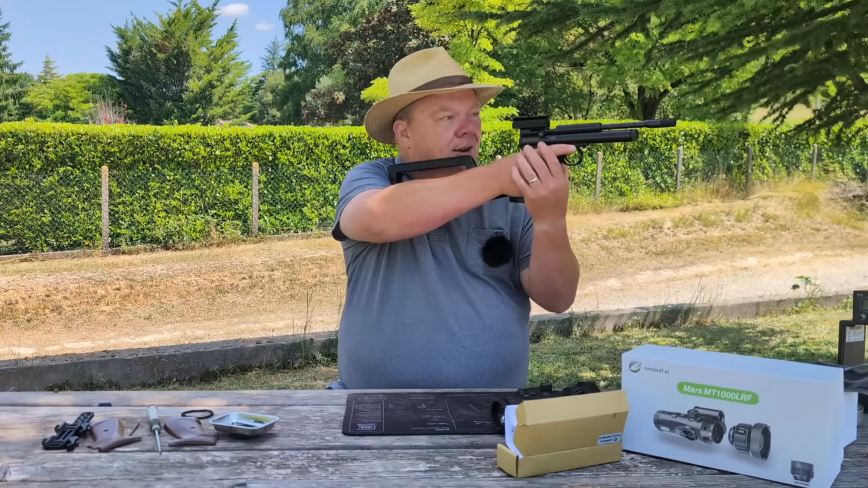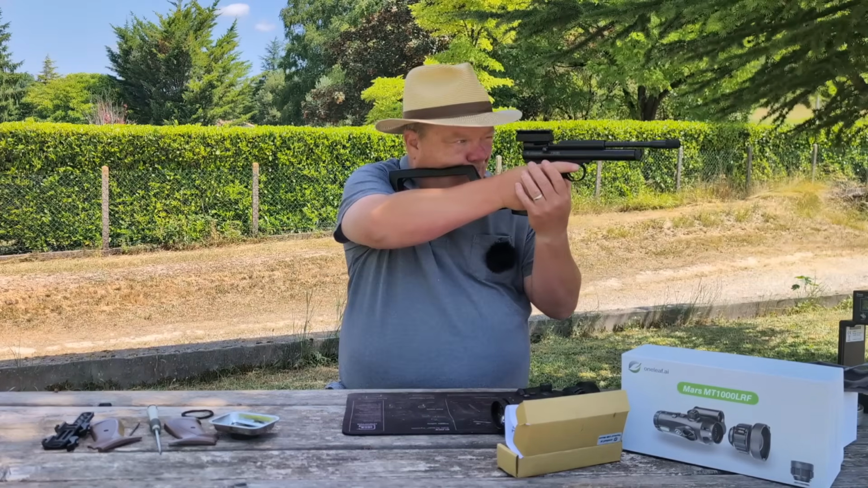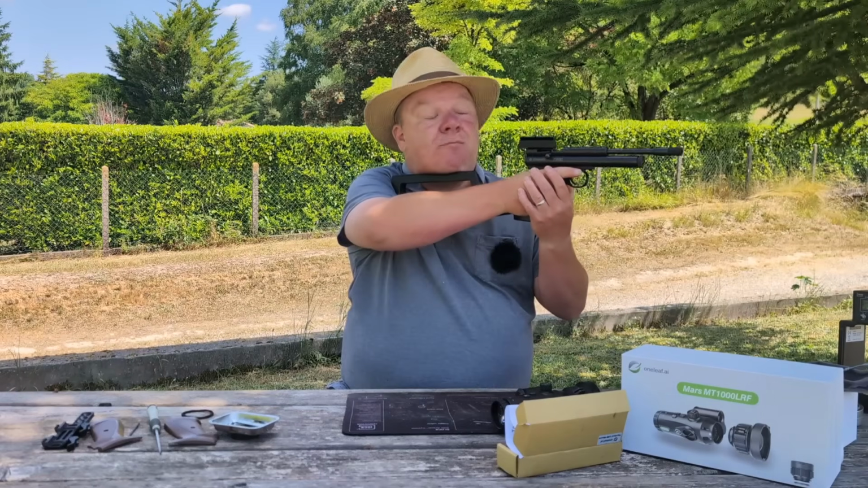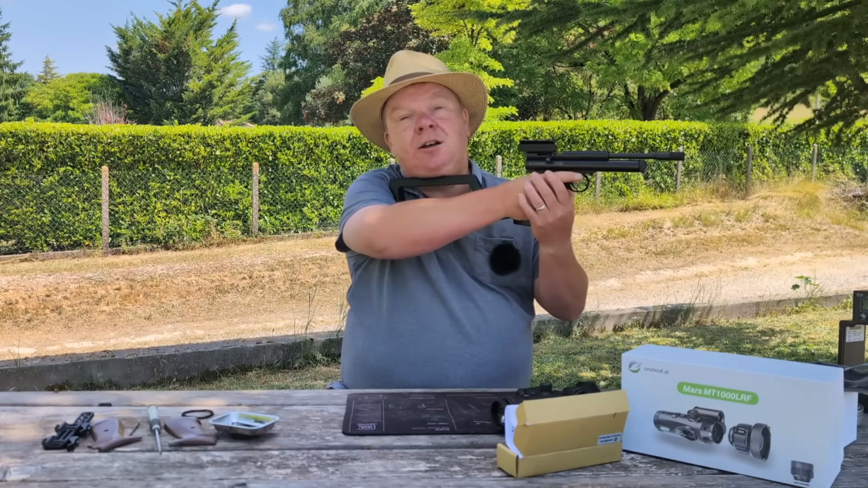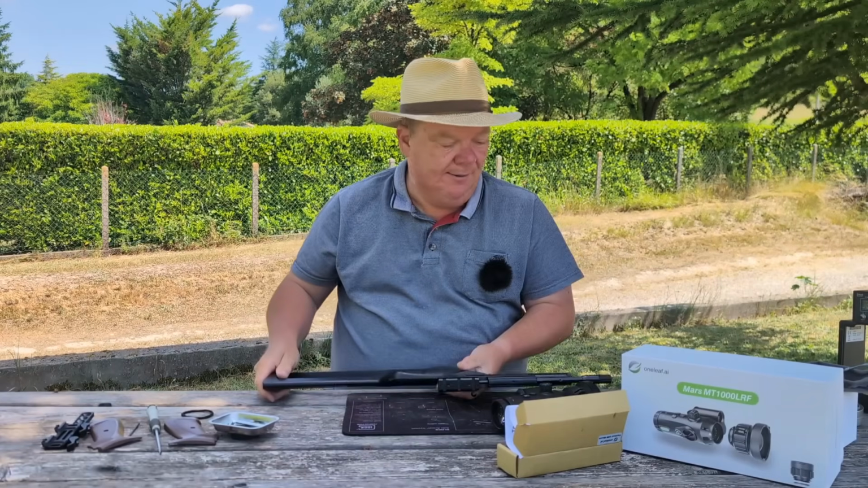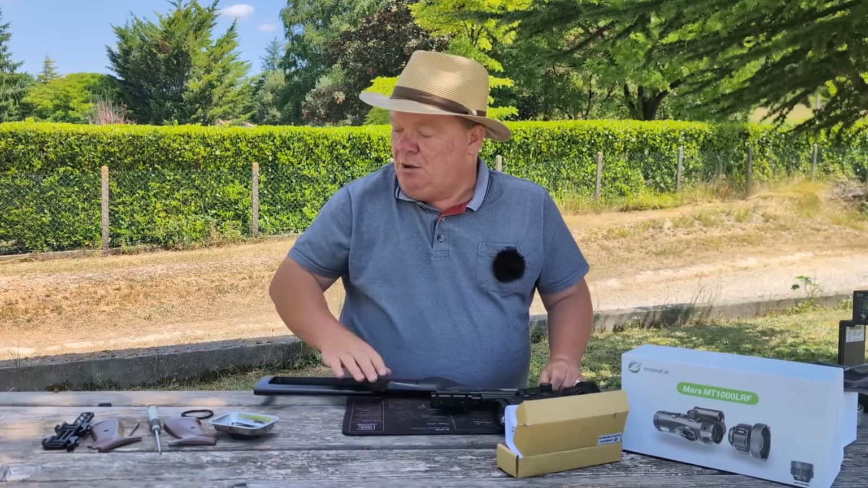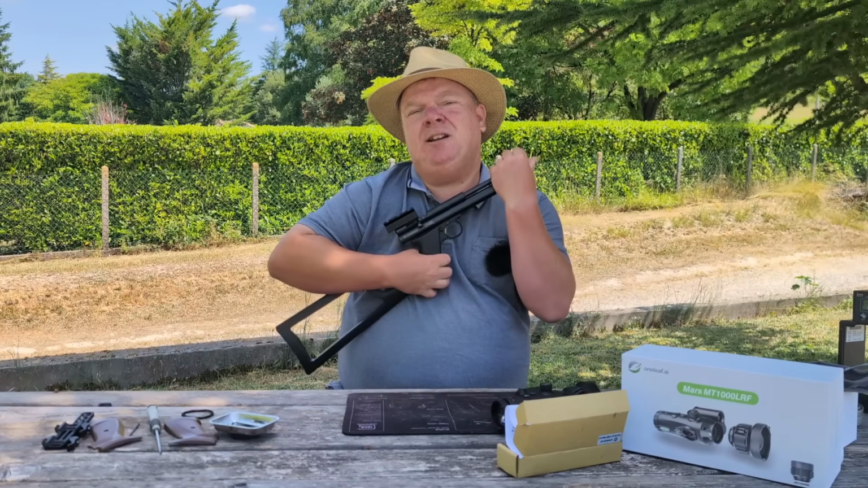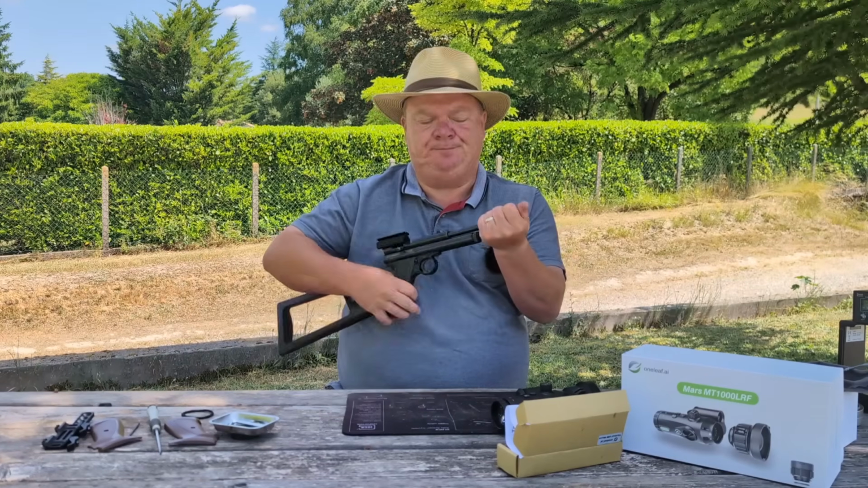So that's on there, and as you can see, that's a long way back. And if you've got a cheek weld on there, you're low down. But I'm going to be up here, I'm probably looking at it through like that. Maybe even with both eyes. I don't know. It depends how far back I can actually get the scope mounted. So there is that. Well, while we're here, let's take off the plastic protective cap.